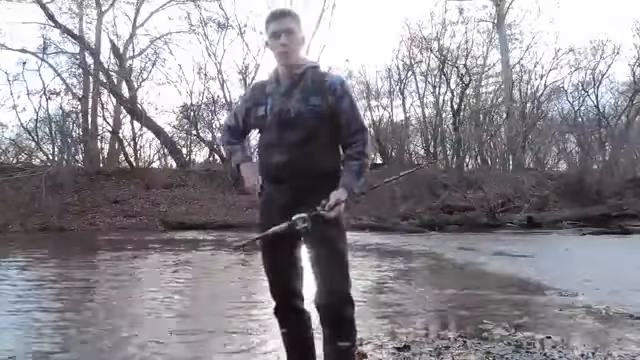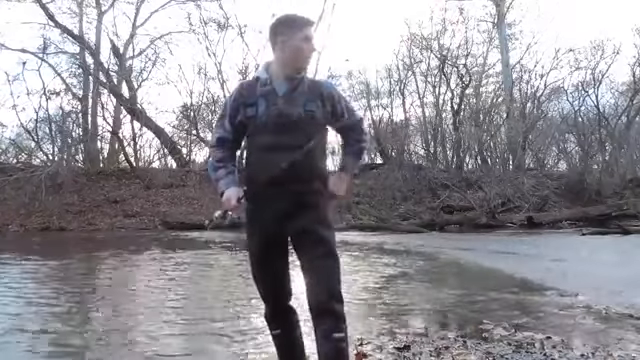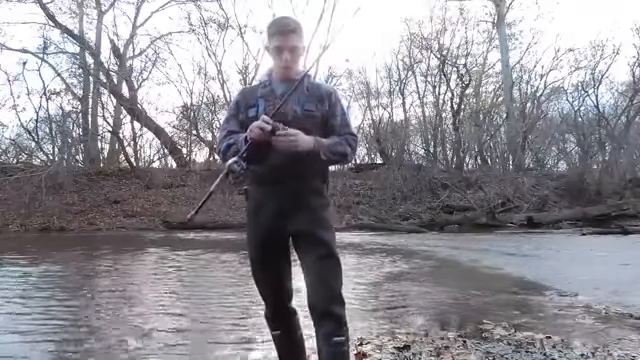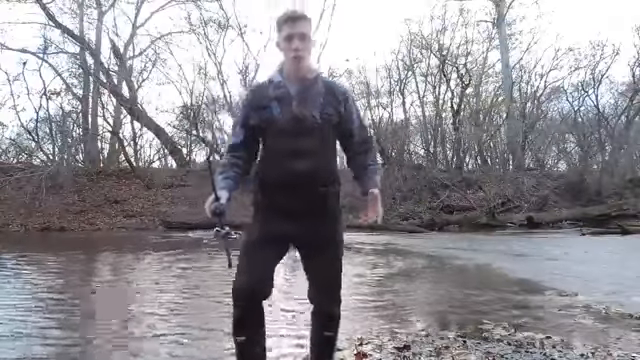Out on the Hocking River. It's November 4th, so temps have dropped in the past couple of weeks, but it's been a warm day today. We've had a really nice day, so I decided to come out and try my newly ordered Deeper right here. It's a really interesting, cool fish finding product.